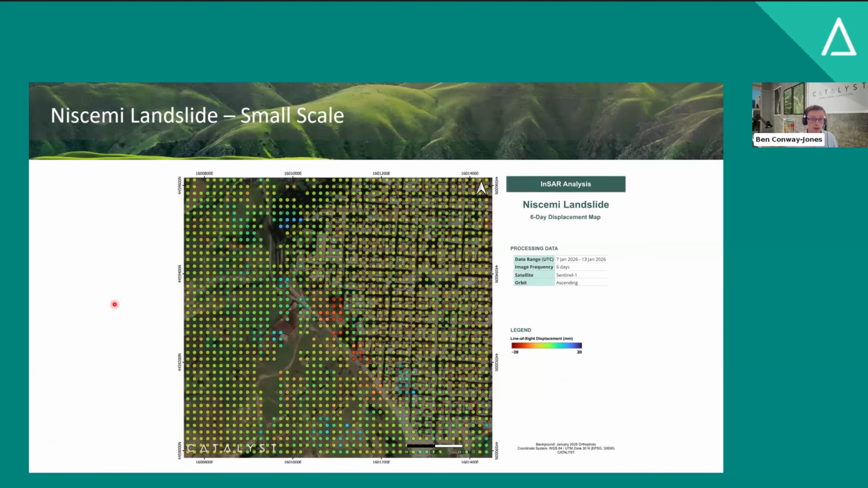And what we're looking at here is displacement over just a 6-day period. The displacement is scaled as plus minus 20 millimeters. So these red points, or orange points, represent 1 to 1.5 centimeters of movement in the 6 days prior to the event. And these points are exactly where the headscarp eventually opened up at the southern limit of the town.